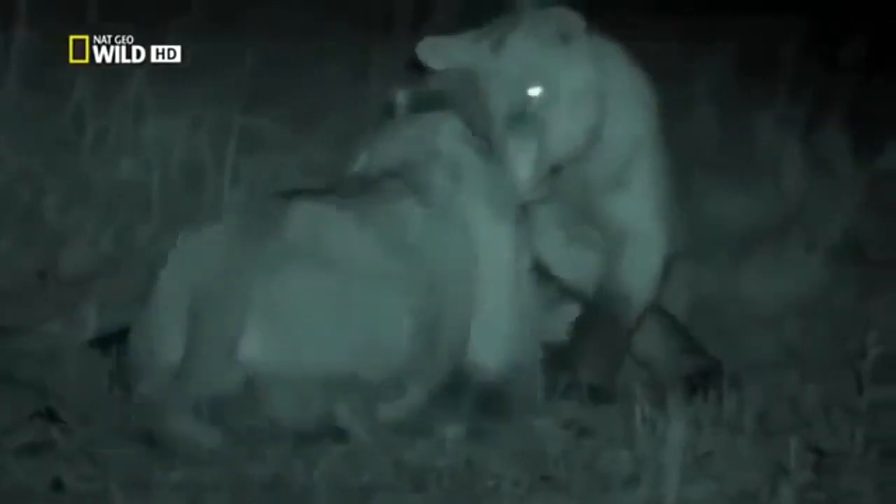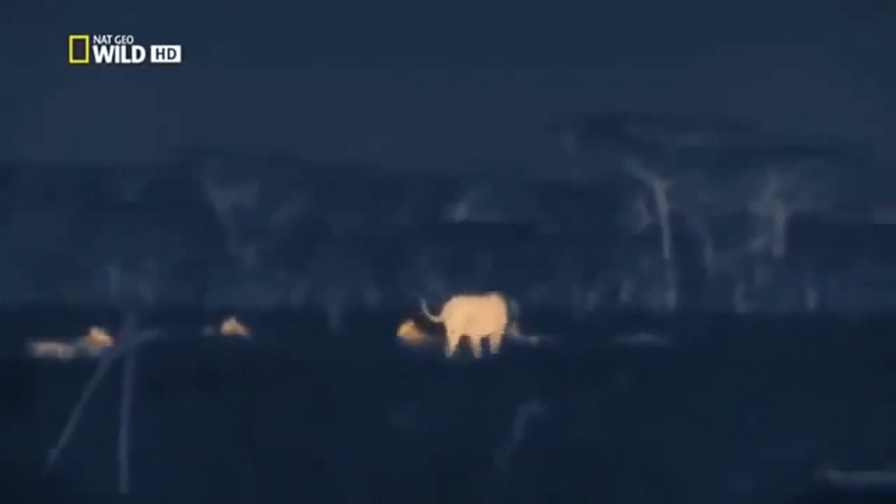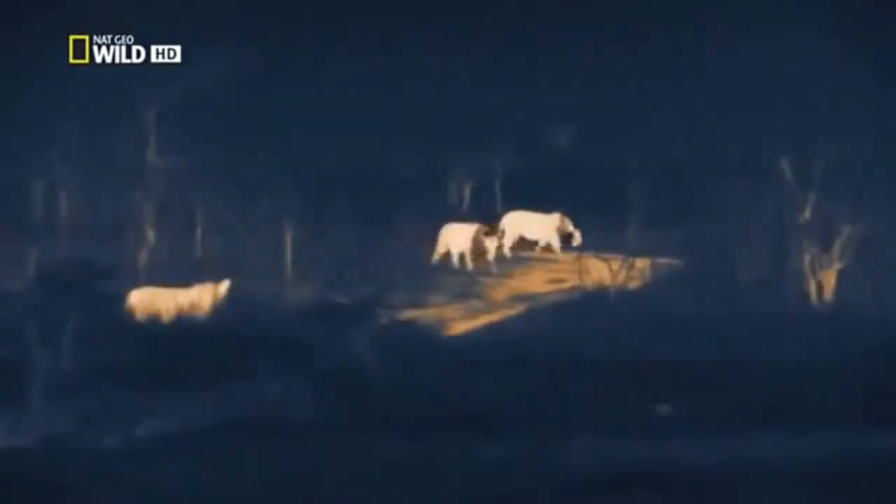The pride can no longer tolerate these hapless youngsters chasing all the prey away. Now one of the brothers is taking an unhealthy interest in his sister. The mothers are losing patience. The big male calls his brother to back him up. It's crunch time. The two dads make it clear the youngsters are no longer welcome.